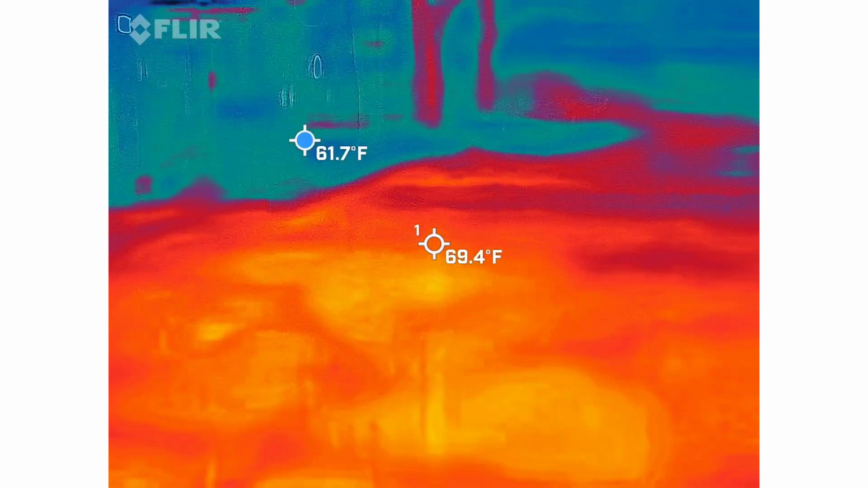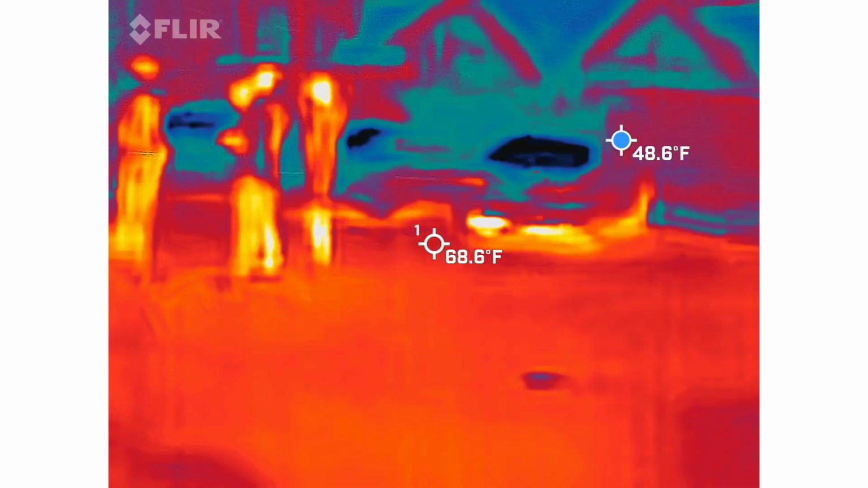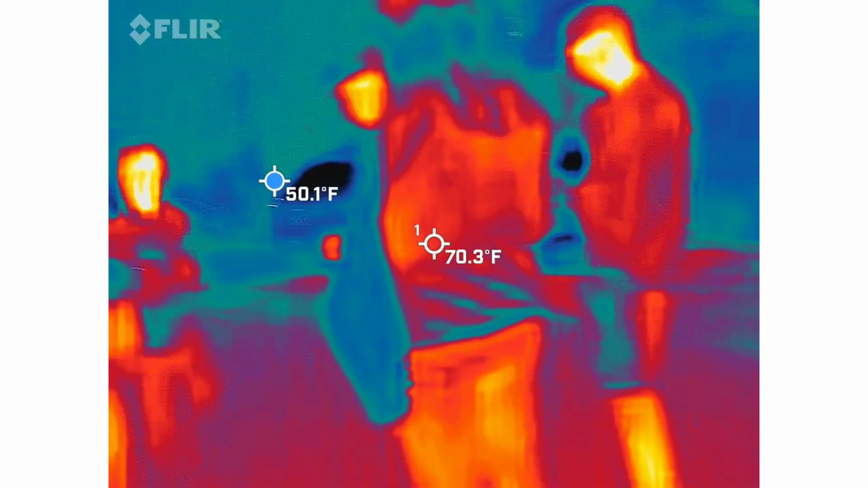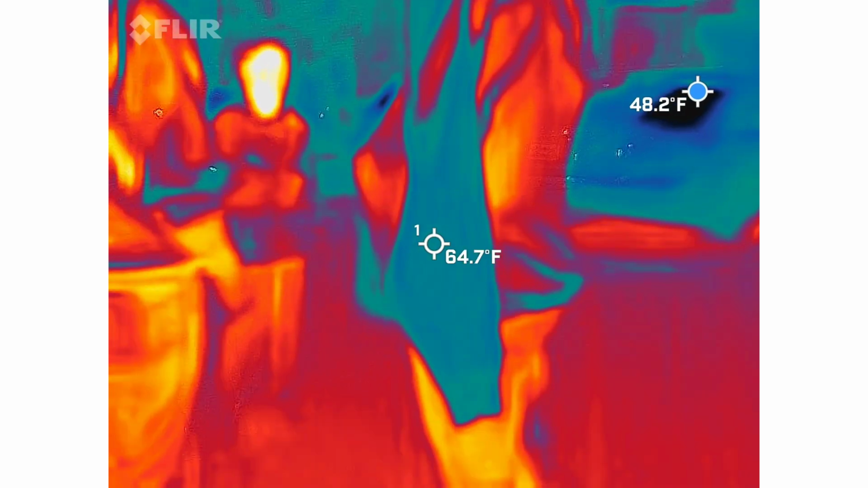You guys in town for a while? No, just today, actually. Yeah, this is the most southern spot that we're going. We're shooting back up. We have an RV that we rented. So we're just hitting a few spots on the way back.